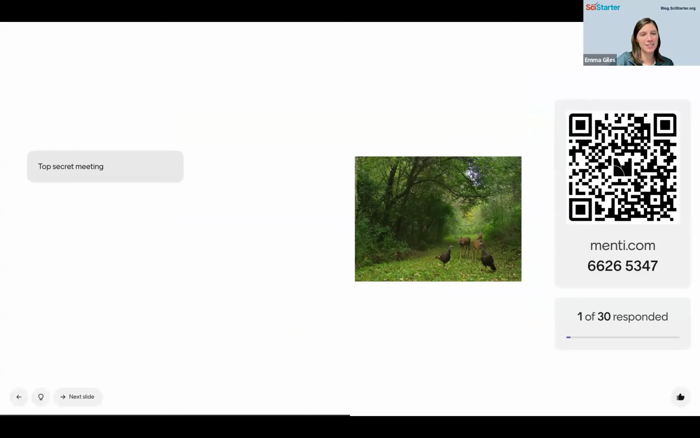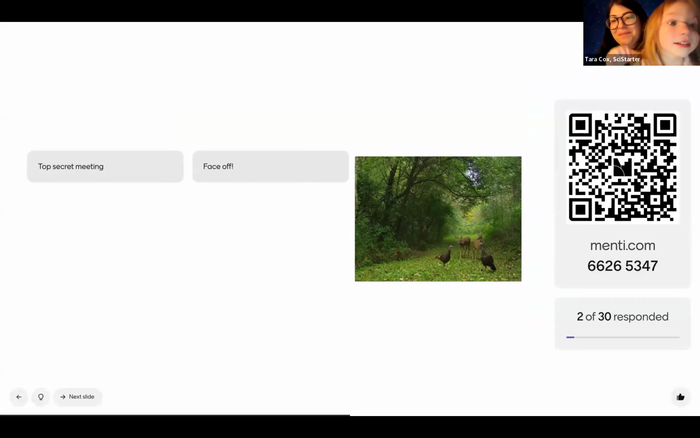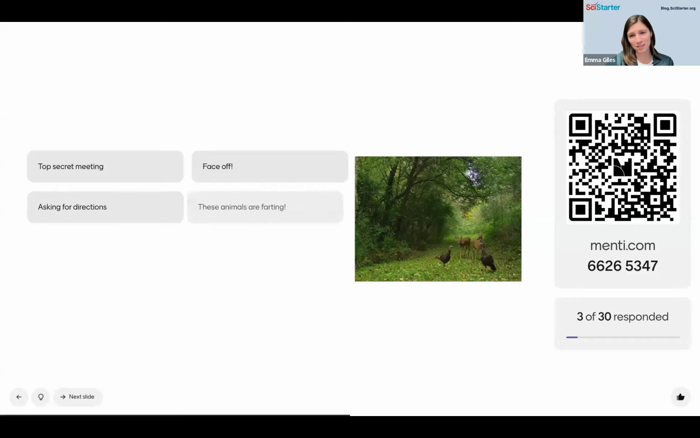Meeting of the minds. Neighborhood meeting. Those are the two we're getting. I like top secret meeting. Yeah, exactly. Face off. The folks in the previous event were relating it to probably what Sophie's thinking of, which is the ostriches and those insurance commercials. Oh yeah. Pretty sure someone was talking about the insurance prospect of this conversation happening. Amazing. These animals are farting. Okay, yeah, possibly. Asking for directions. Yeah, I love it. All right. Battle to the death. Trying to picture a deer versus turkey, or are the deer watching the two turkeys fight? I wouldn't be surprised by that either.